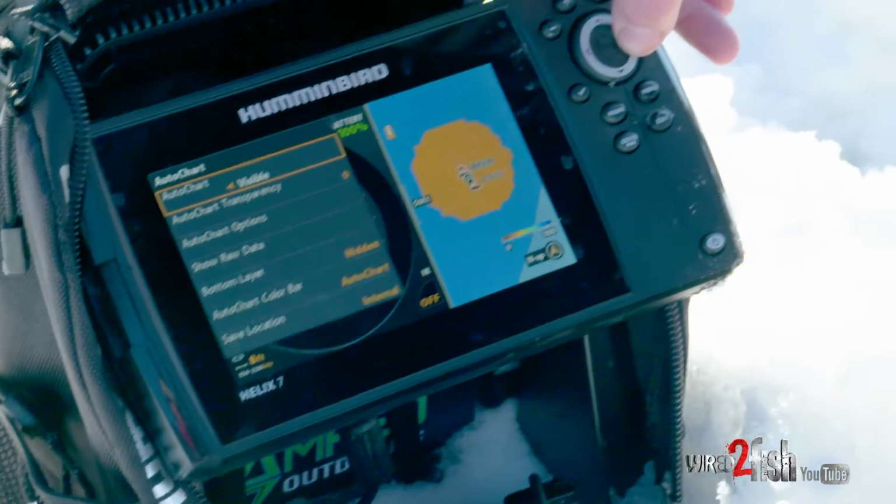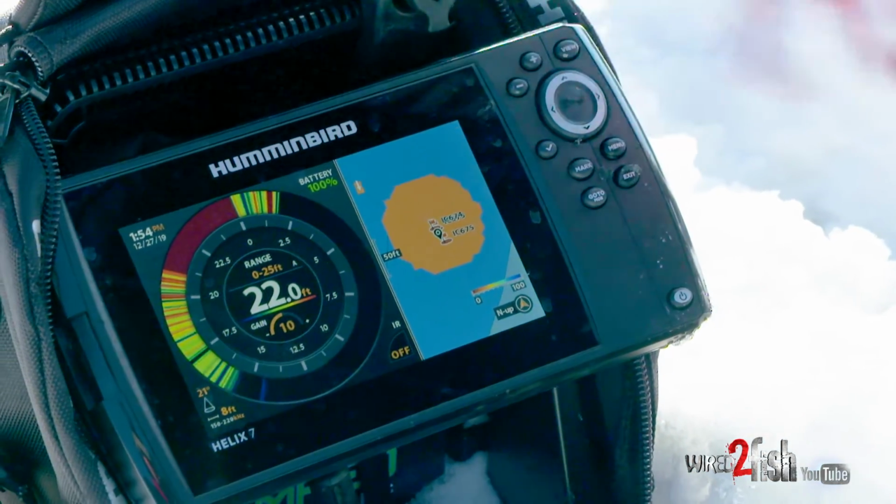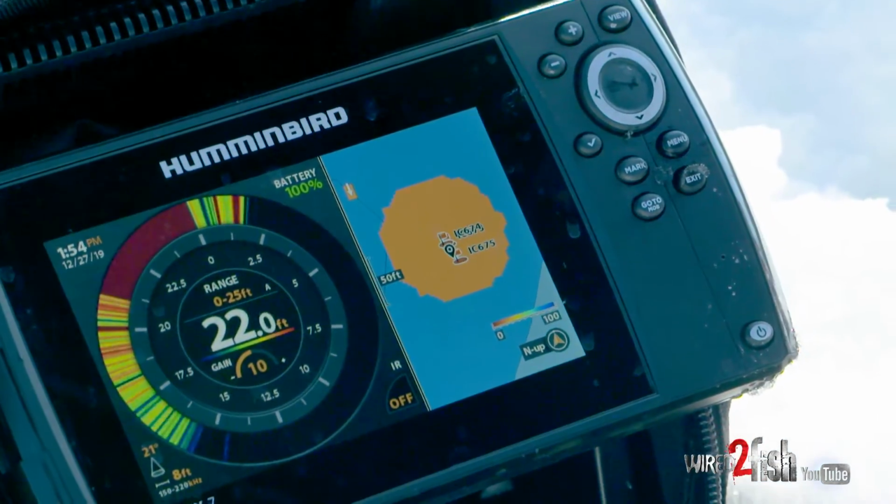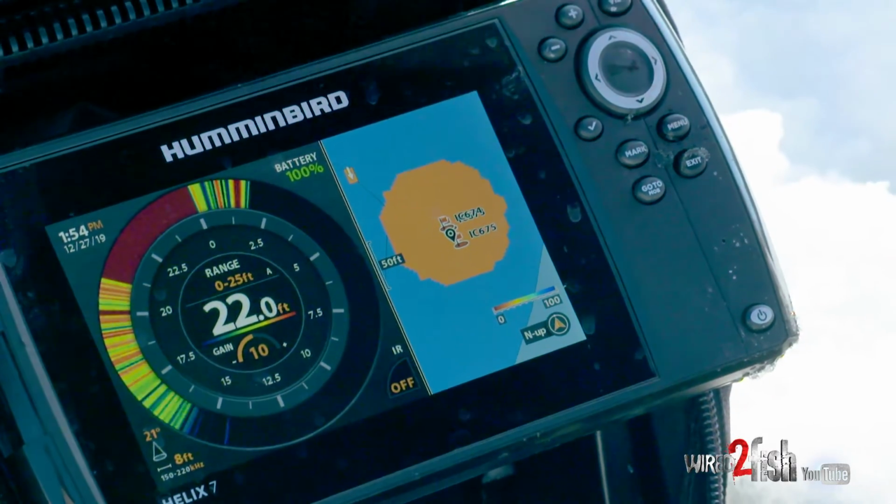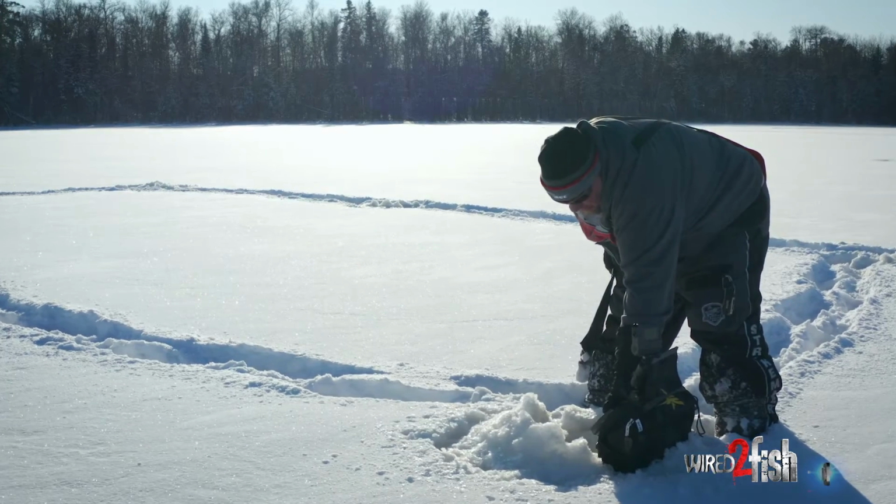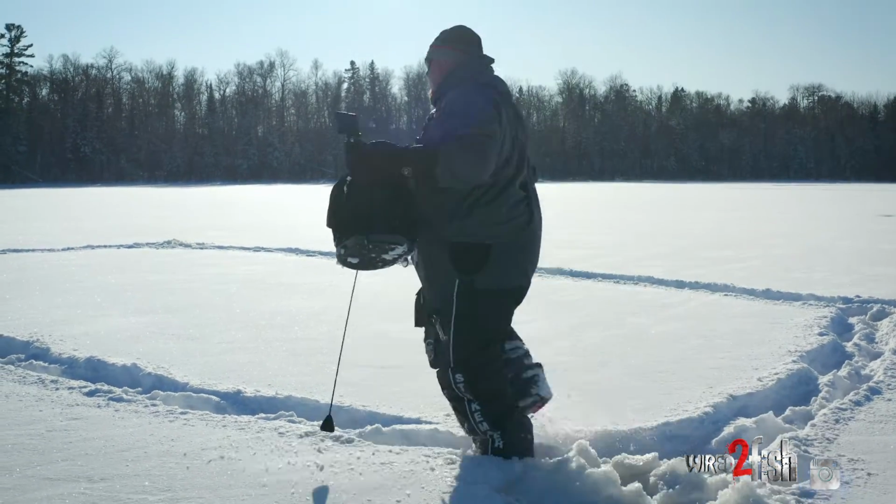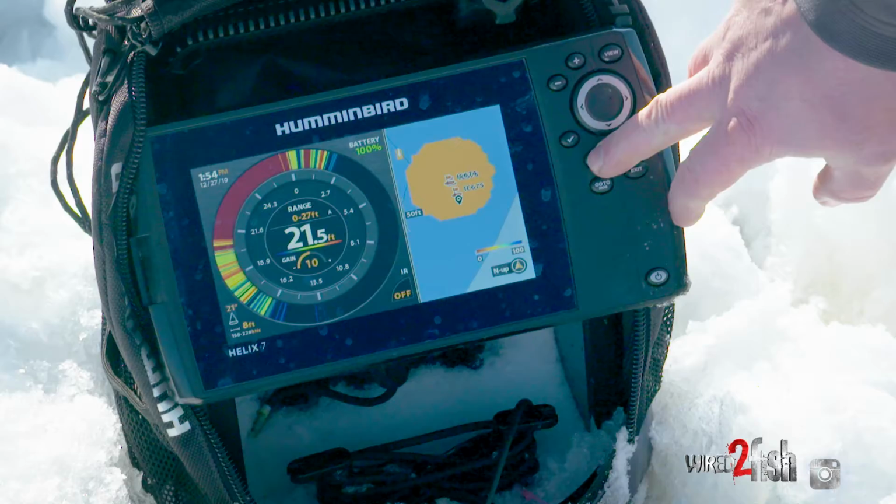Okay, and I'm gonna hit mark. So you can see here, I started building my map. It started shading in the contours here. That's gonna be about 21, 22 feet is the way I have that color palette set. So quite simply, now it's a game of using the holes that I created to create the map. So we're gonna bounce to the next one, hit mark, and see what we come up with.